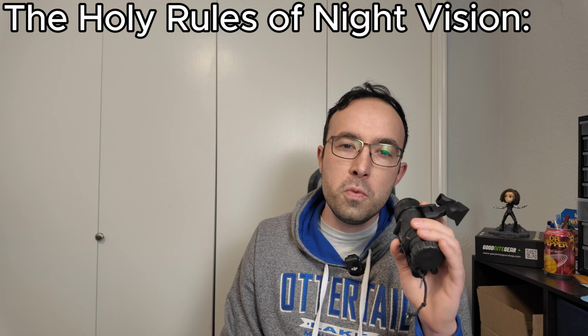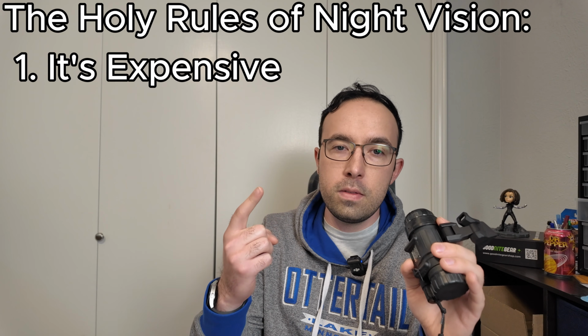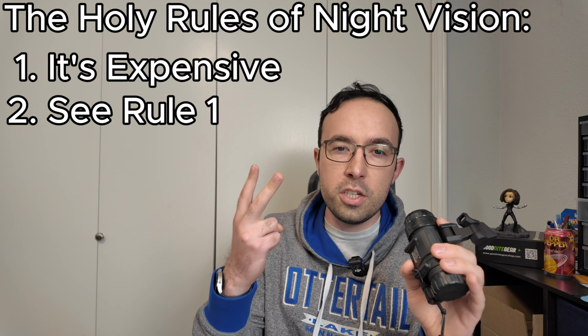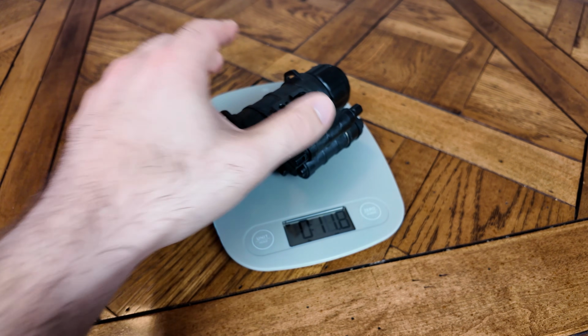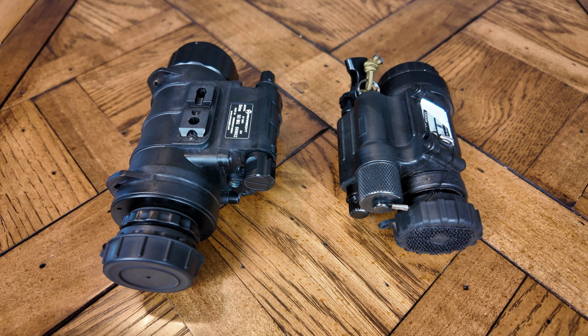There's really only two rules of night vision. One, it's expensive as hell. And two, you can't cheat rule number one. Gen 3 units can go for $3,000 plus, and even my Armorsight Gen 2 device, which I hate because it's too heavy, can go for as much as $1,200 on the used market. And even the accessories can be expensive if you want good quality.